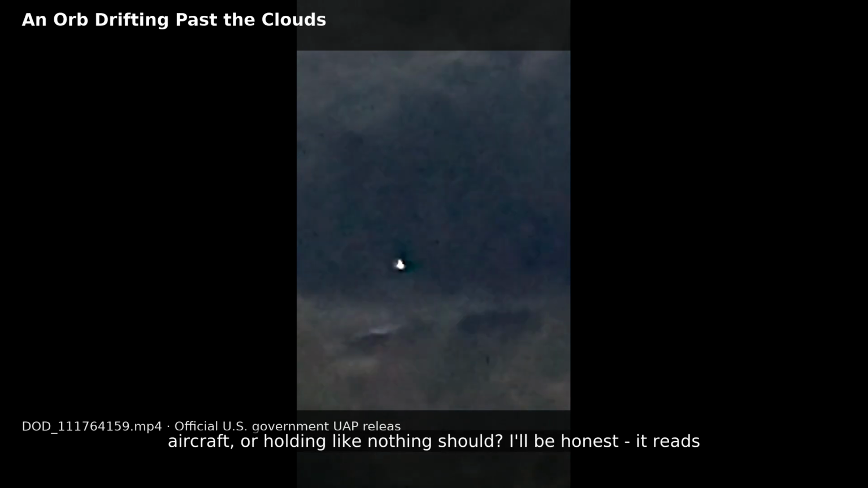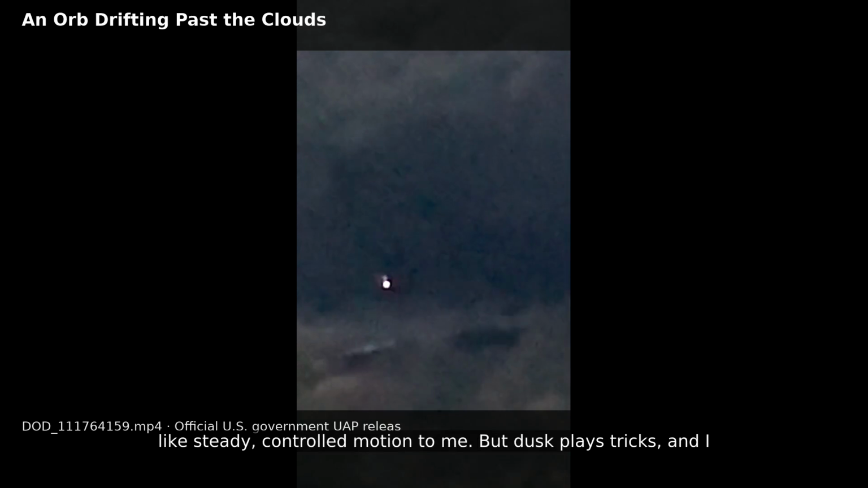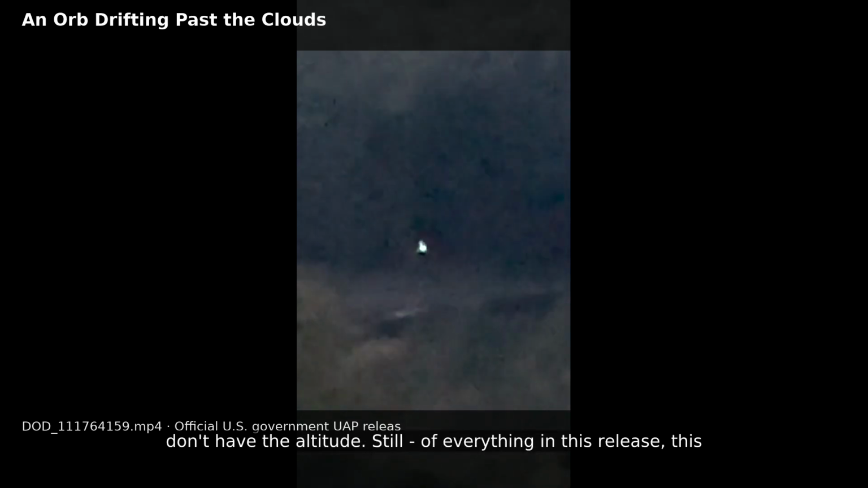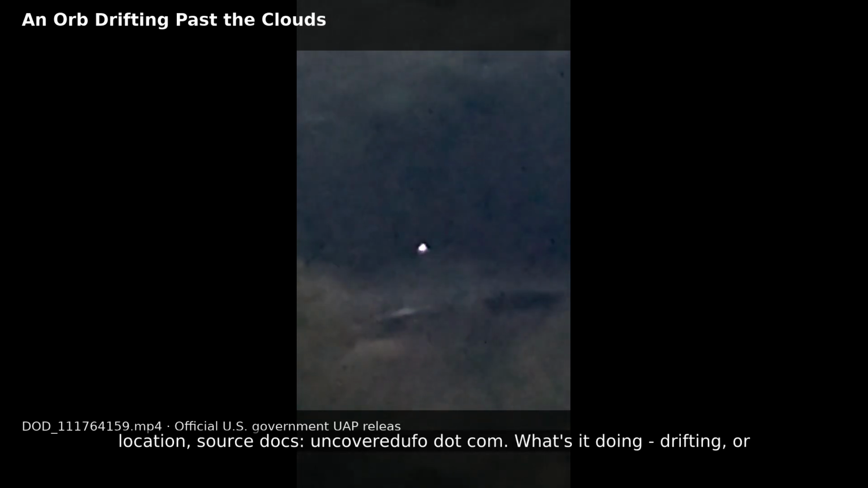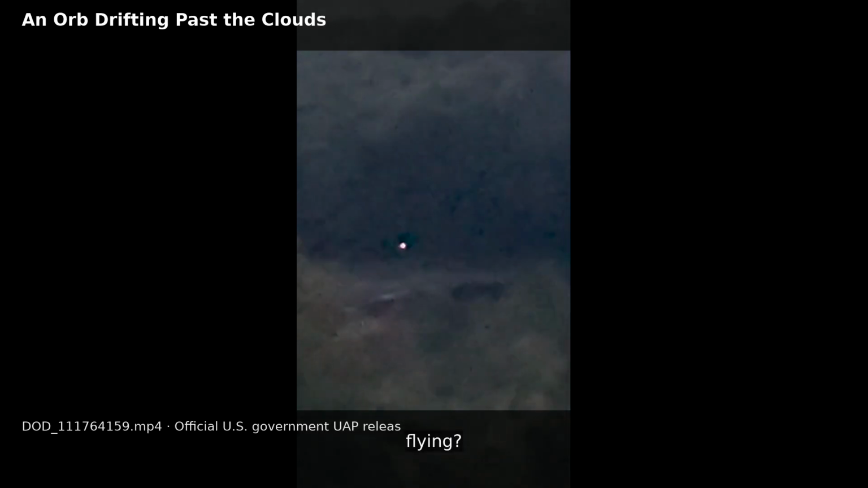I'll be honest. It reads like steady, controlled motion to me. But dusk plays tricks, and I don't have the altitude. Still, of everything in this release, this is the one with enough context to actually argue about. Full breakdown, location, source docs, UncoveredUFO.com. What is it doing? Drifting, or flying?